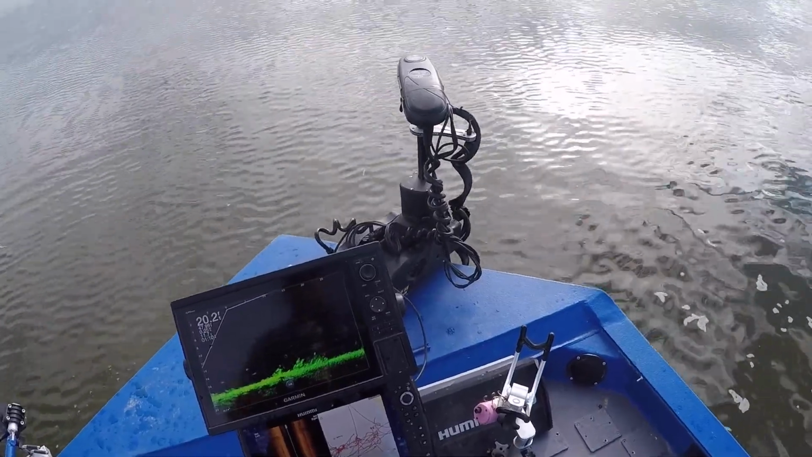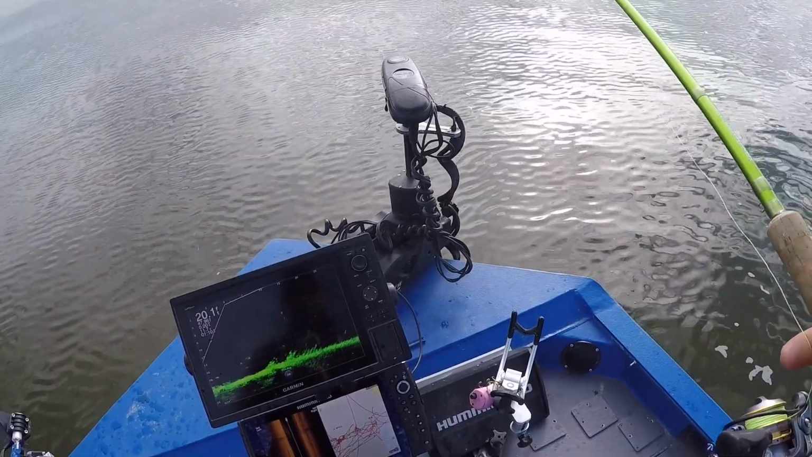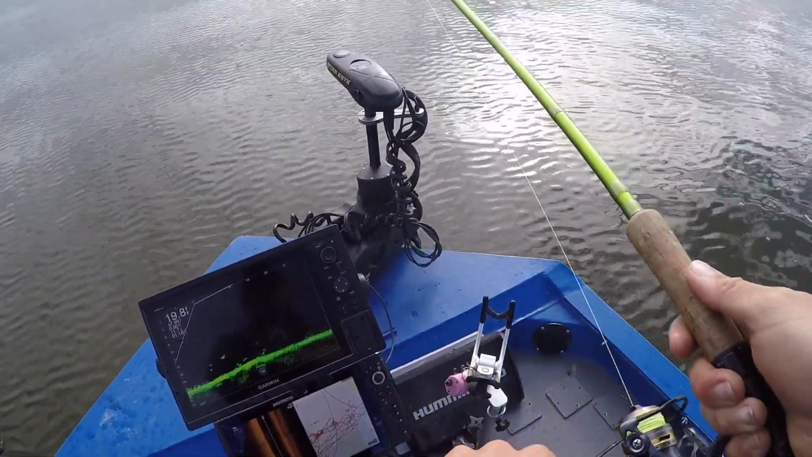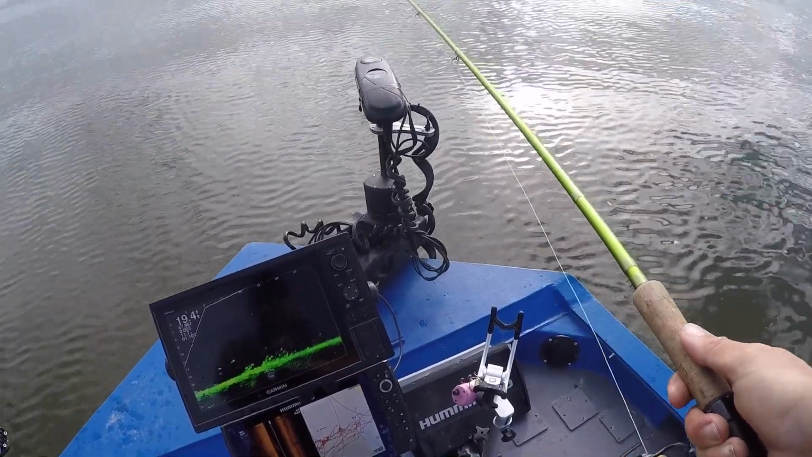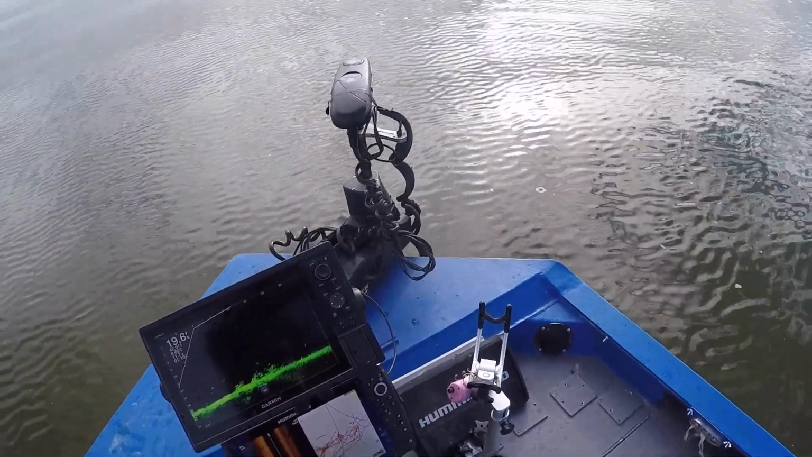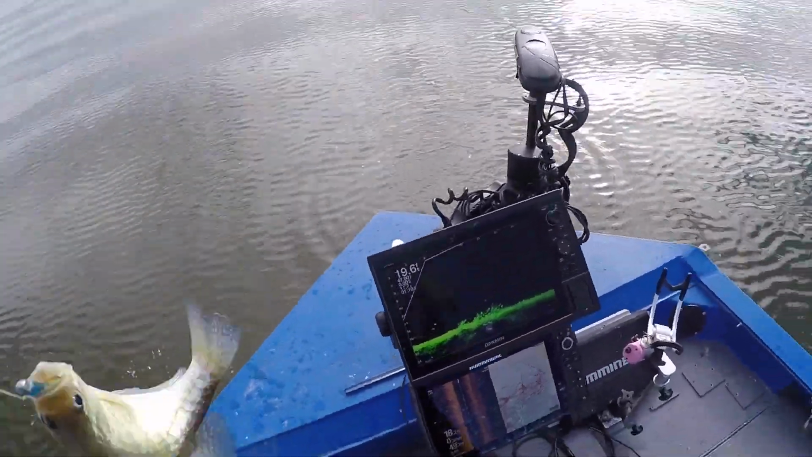So I've been out here for a little less than 20 minutes, and I set up the camera and we've got 17 fish. There's another one. They're just so aggressive. It's just so aggressive this time of year.